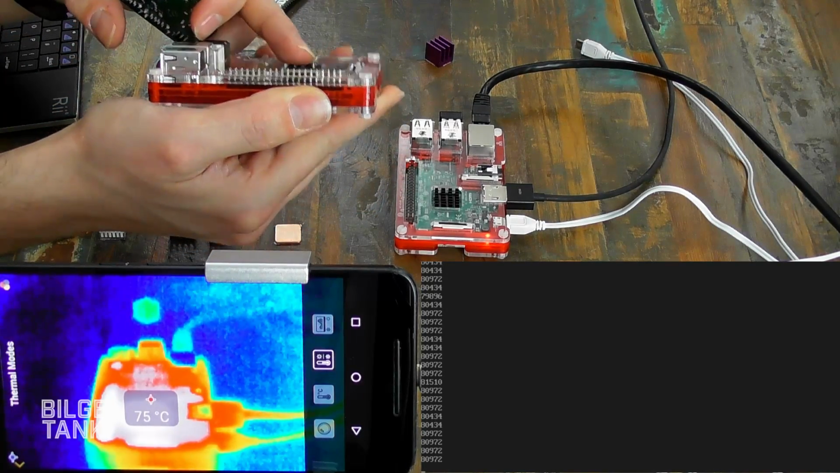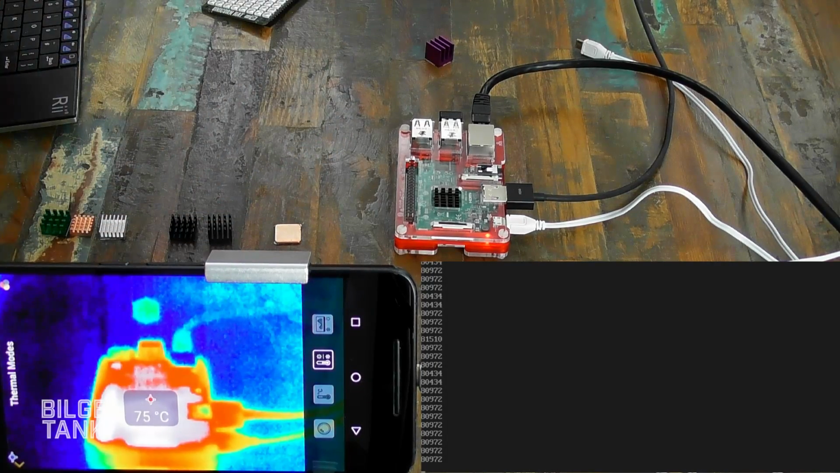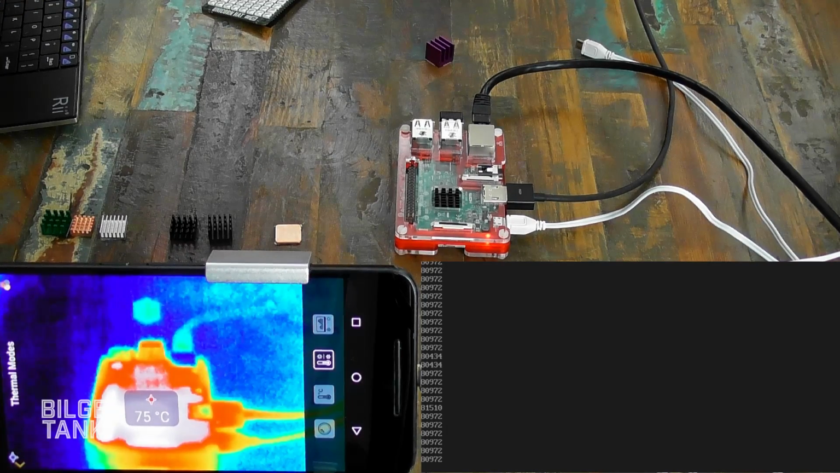Essentially, it's just flush with the top of the coupe case, which means you can always use any add-ons that you were using for your Pi before, and you won't have any problems with them, which is definitely handy. But you do want to be careful with heat sinks because they're generally made of aluminium, this class of them, and they are conductive, so you want to make sure you don't short anything out on a heat sink.